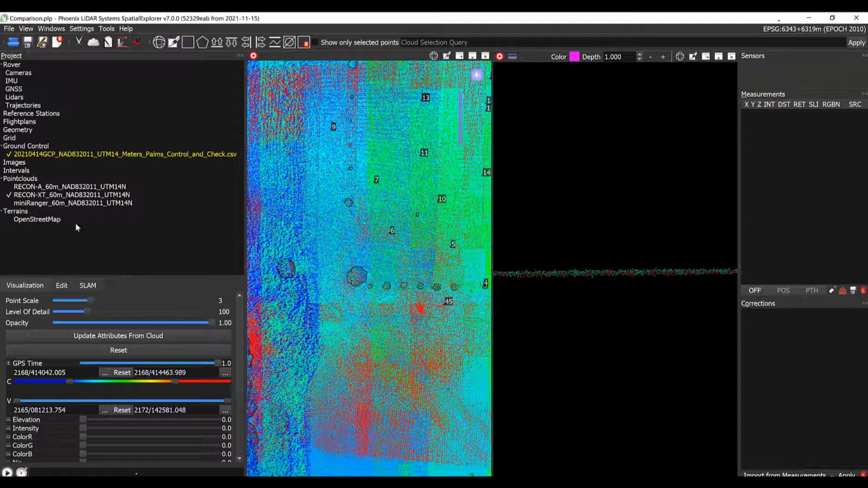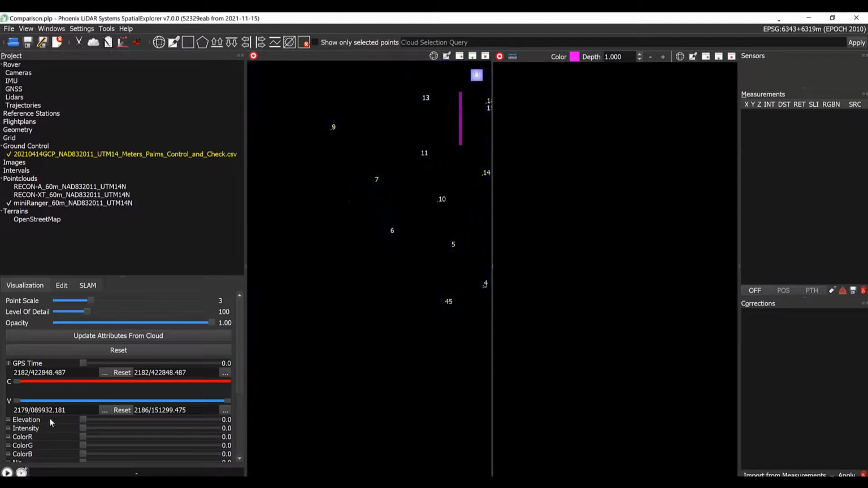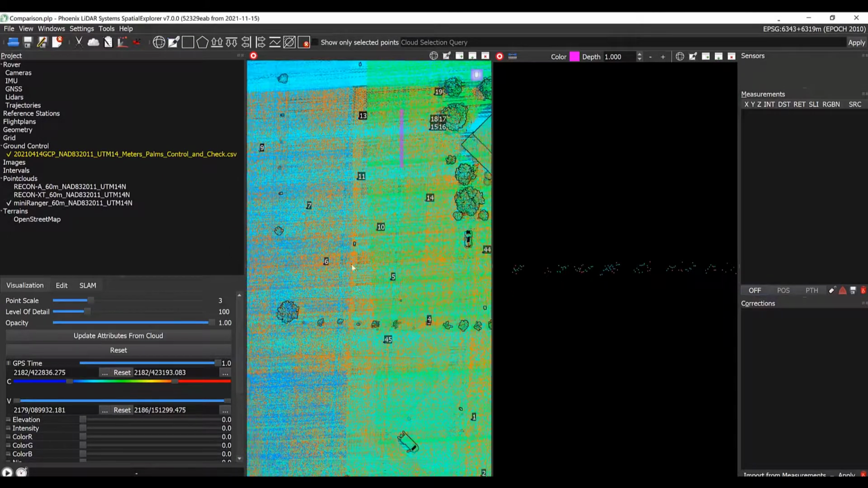And now we'll move on to the miniRanger, and we'll change the symbology of the miniRanger so that we're looking at GPS time instead of elevation. Our miniRanger data also appears to have quite good relative accuracy. We can see in our profile view that the flight lines are matching each other very well, and in our top-down view that everything also seems to be blended quite nicely.